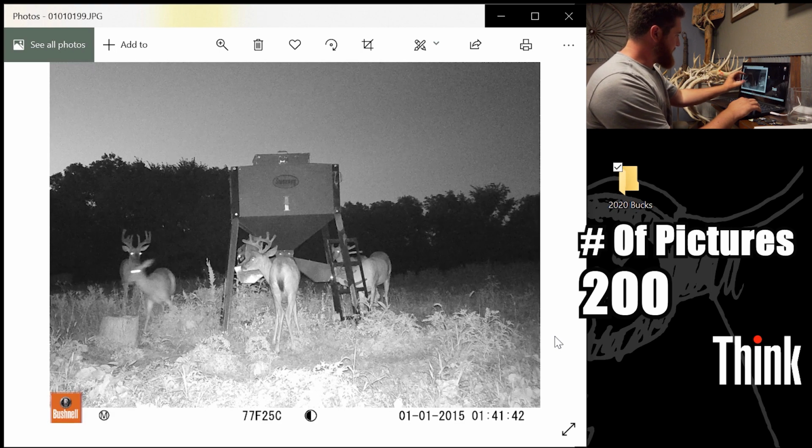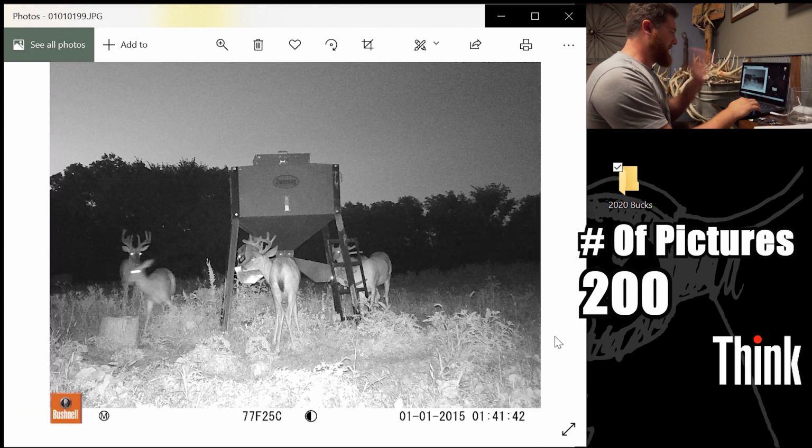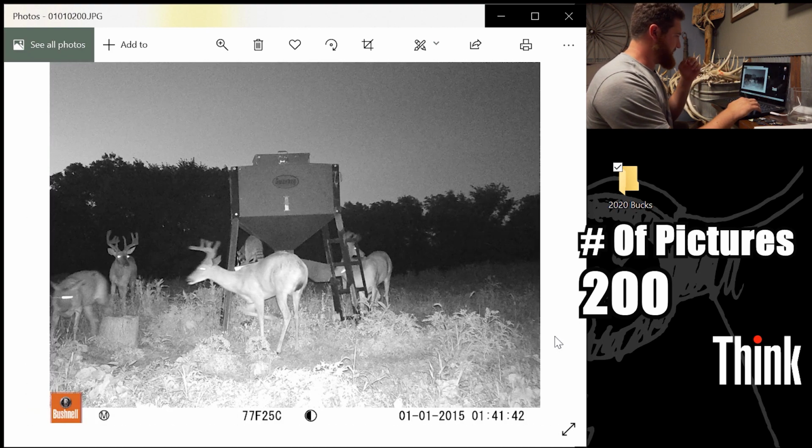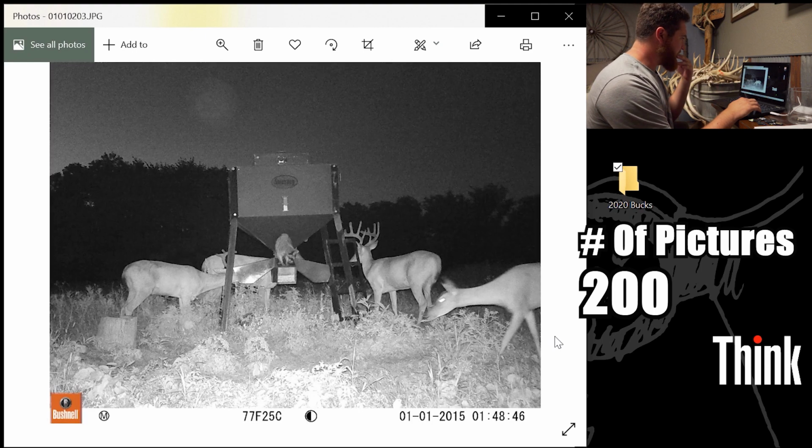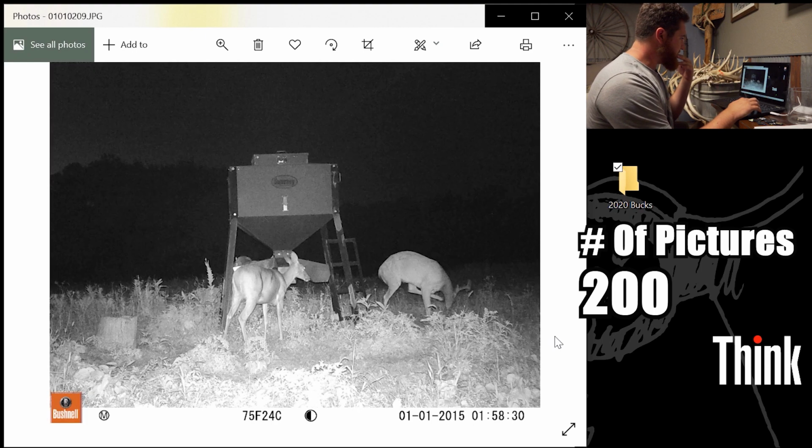That's a really nice up and coming buck right there with his brow down. But I'm not going to try to be like, that is a shooter, that's not a shooter, because they're all subject to change once I start to get more and more familiar with the deer and looking at them again and remembering. But we can just sit through some of these pictures.